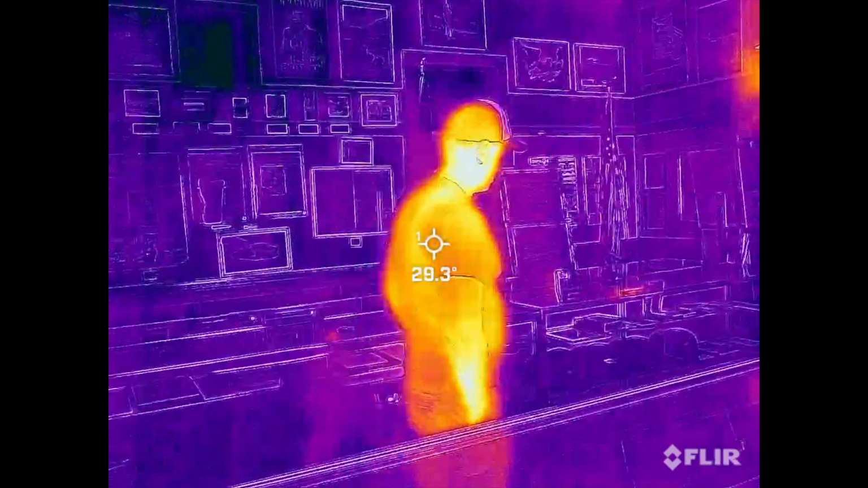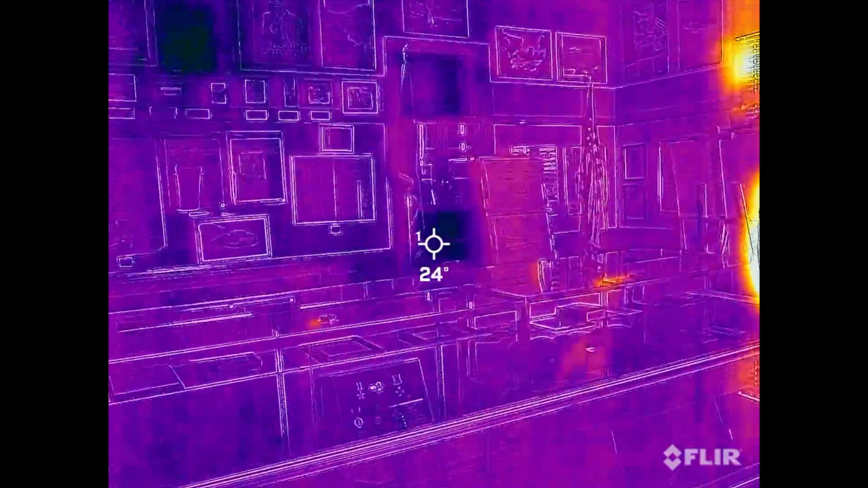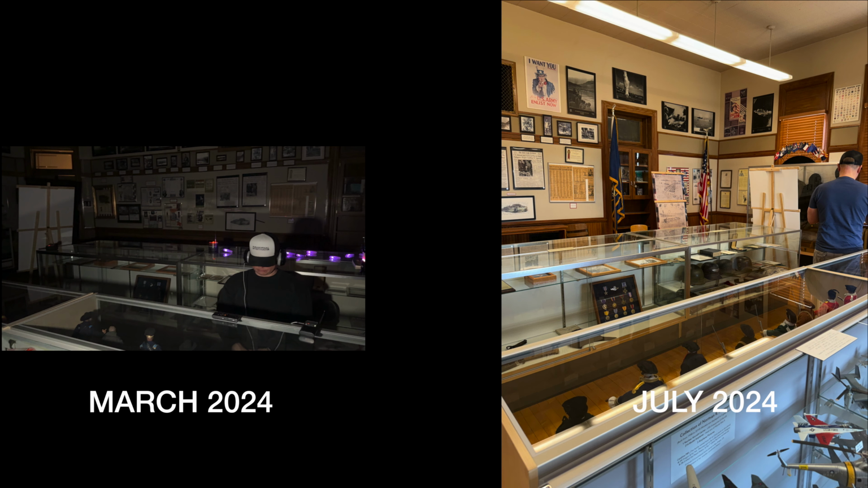It's important to note that even though we're several months after the investigation, the layout of the war room is exactly the same as when we investigated. There's no new display cases that could have created odd angles from glass or mirrors. Everything was identical. Yeah.